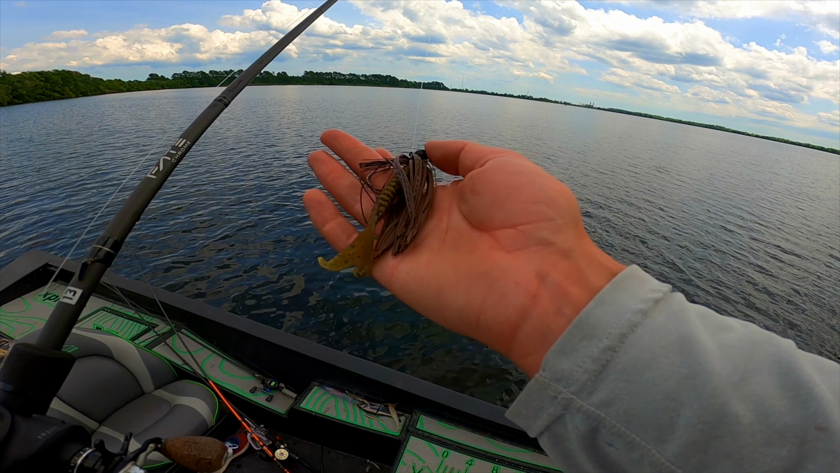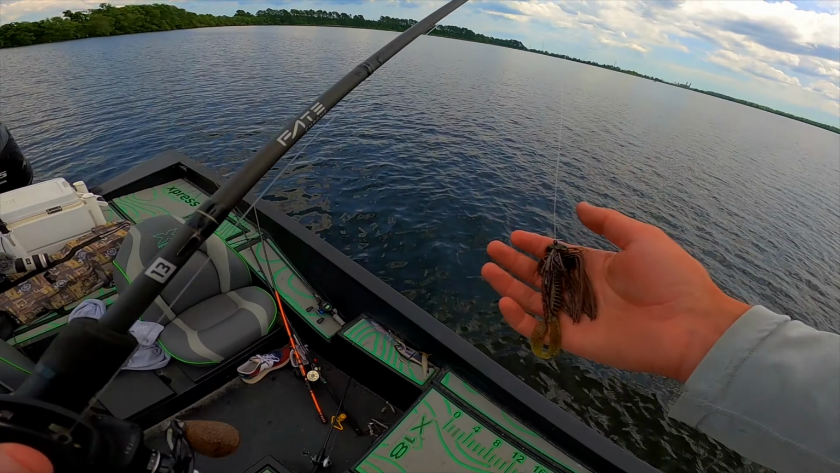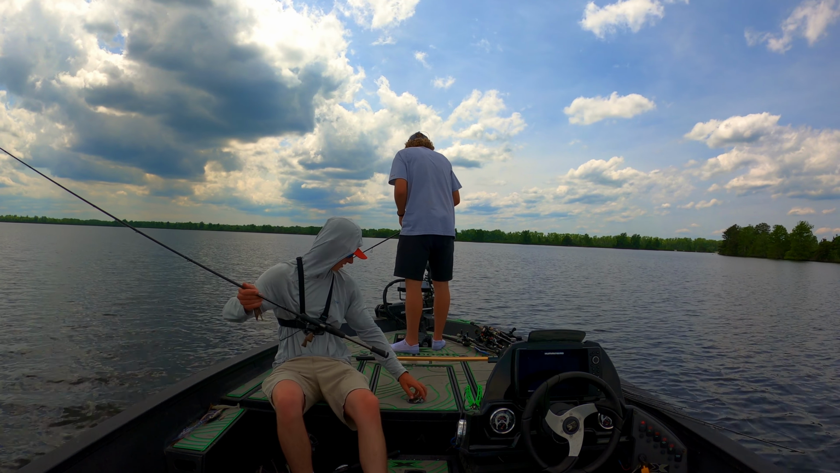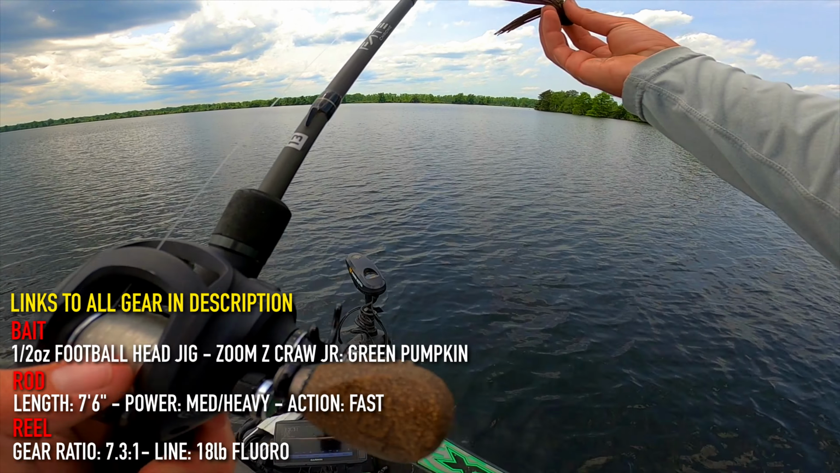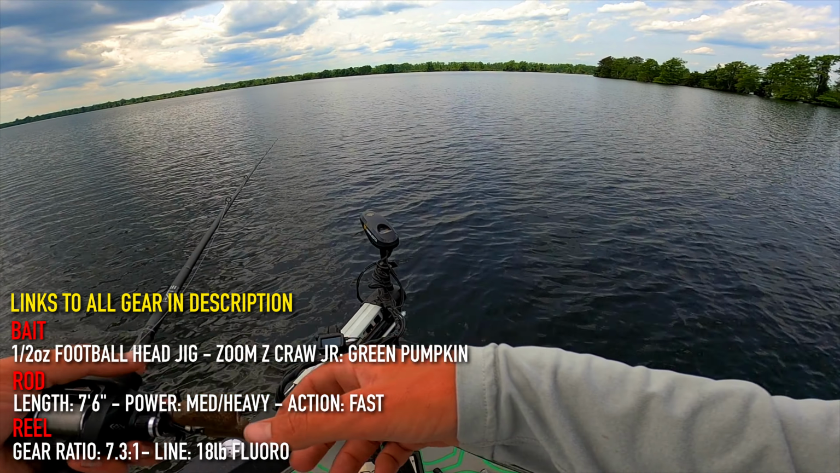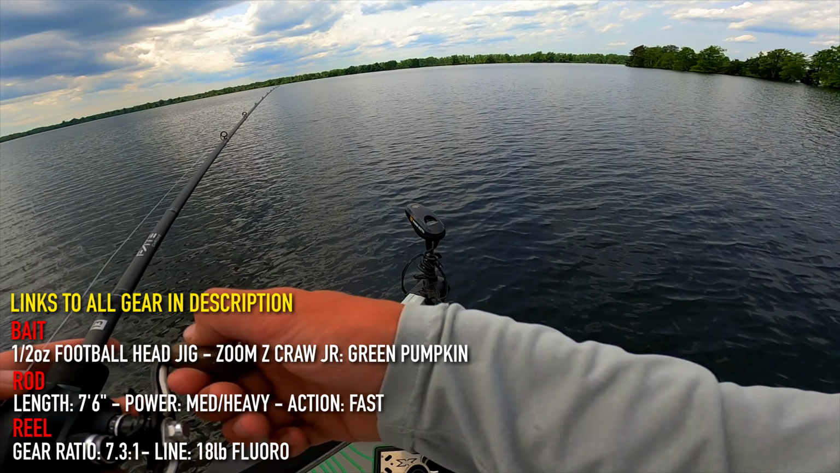It's like a big mop jig, and it has this super long, crazy looking skirt. And then I put a Zoom, I think it's a Zoom, not a Speed Craw, Zoom Z Craw Junior. If I had a lighter one, I'd probably throw that just to get a little bit of a lighter fall. 7'6" medium heavy rod, 7.3:1 gear ratio reel, 18-pound fluorocarbon.